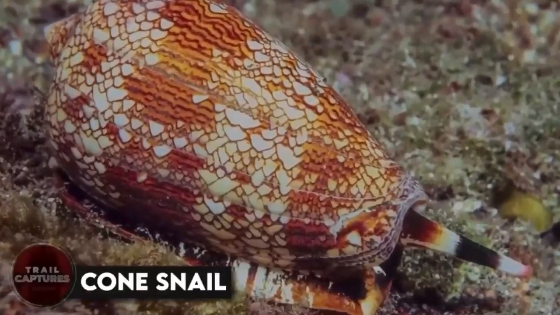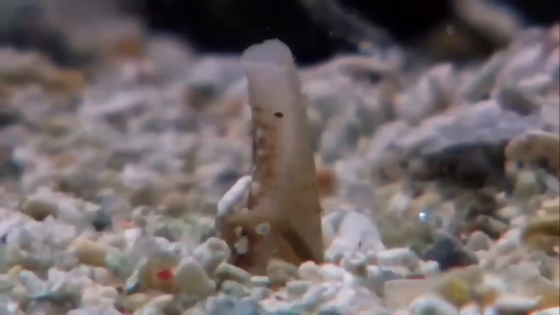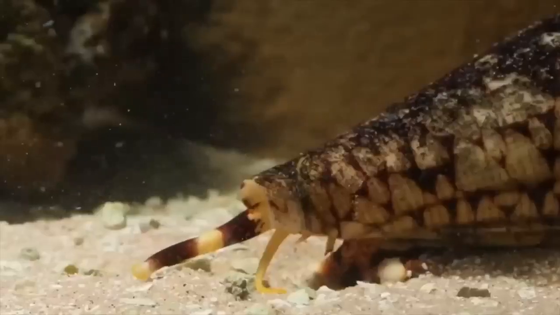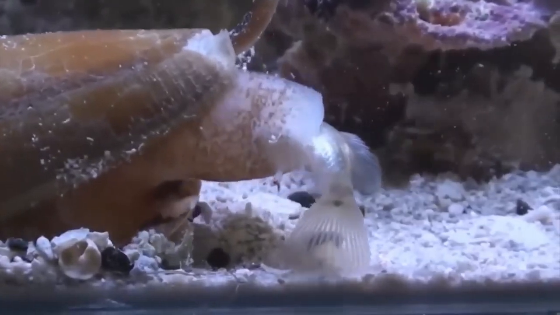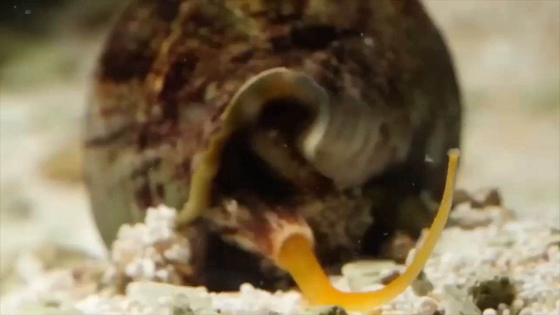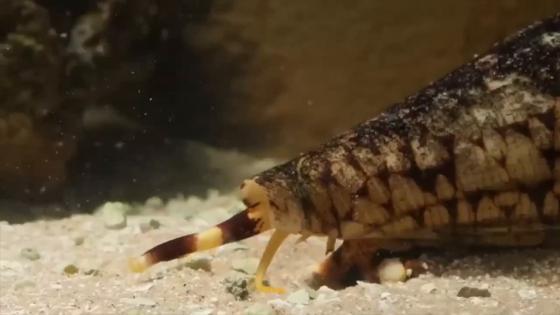Cone snail. This is a little guy that you might not expect to be dangerous, the cone snail. These colorful little snails might seem harmless, but don't let their size fool you. They pack a venomous punch that can cause paralysis and even death. I mean, talk about a small but mighty creature. So if you're ever strolling along the beach and come across a cone snail, be sure to admire it from a safe distance. After all, you never know what could be lurking beneath that pretty shell.